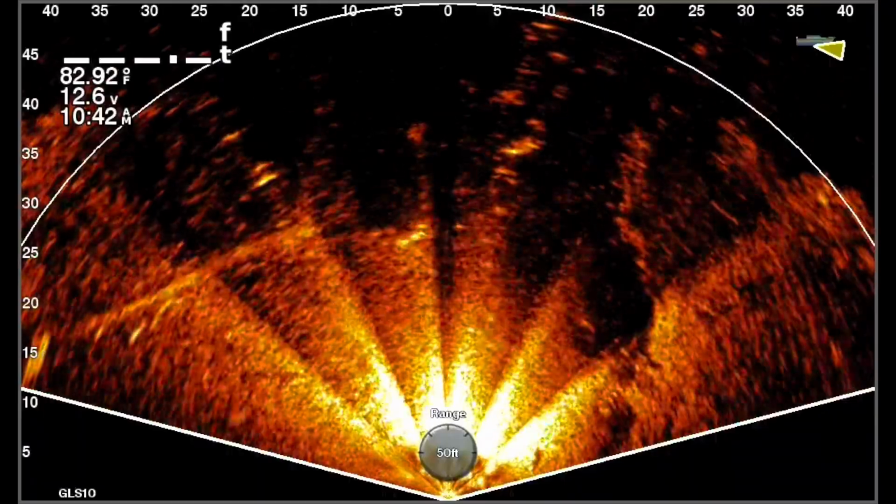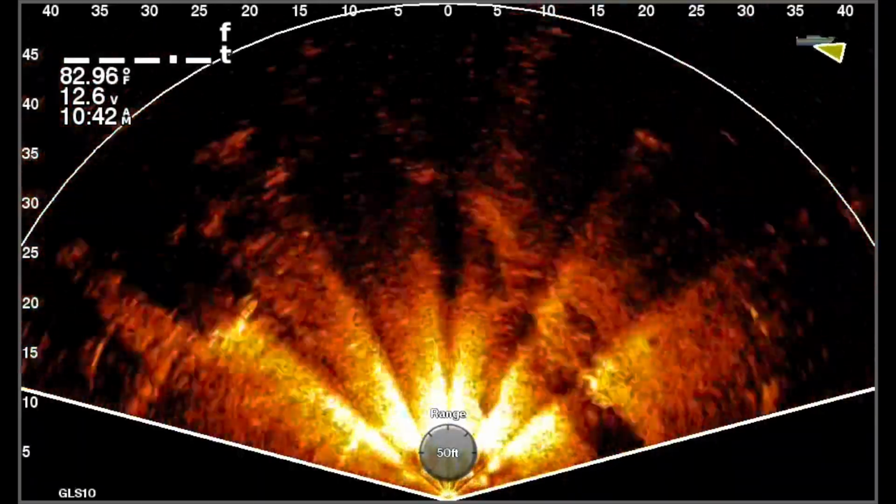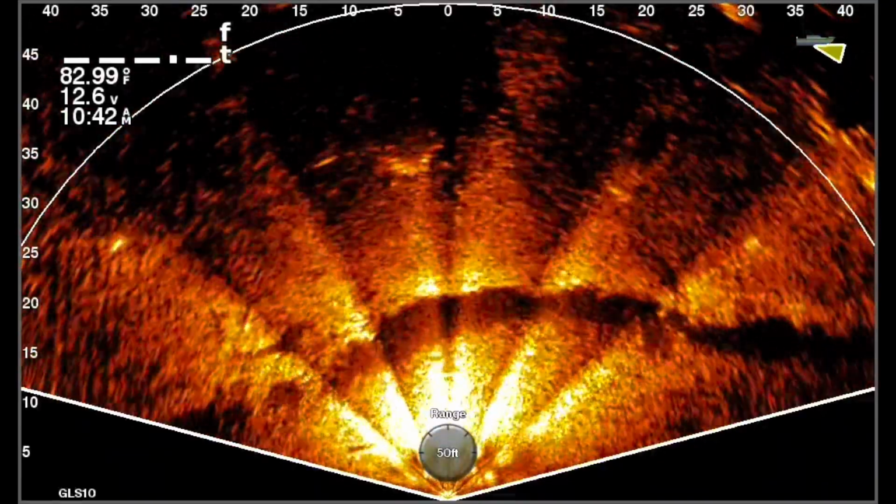Baitfish use it, bass, crappie. Look at that, me using crappie instead of white perch. You guys are rubbing off on me.